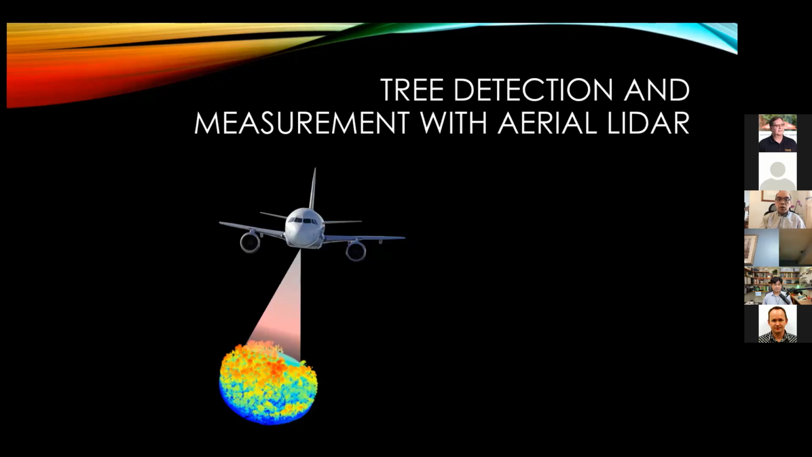These are wall-to-wall coverage for the entire state. Originally, they were not necessarily designed for forest inventory, but they do produce a beautiful LiDAR point cloud that allows us to do a lot.